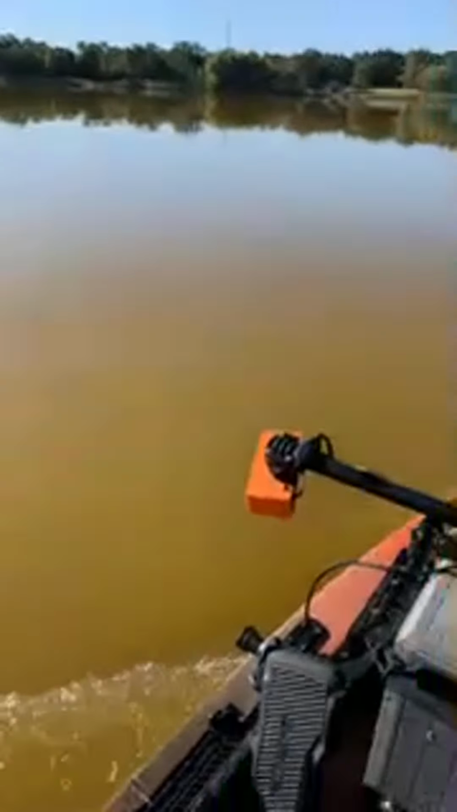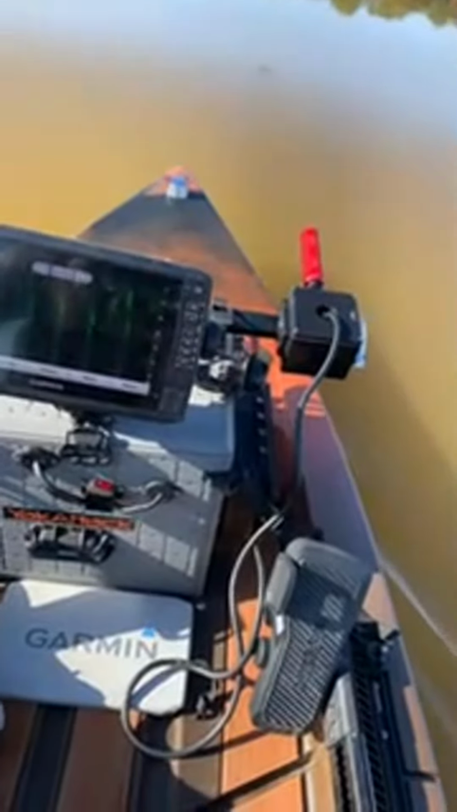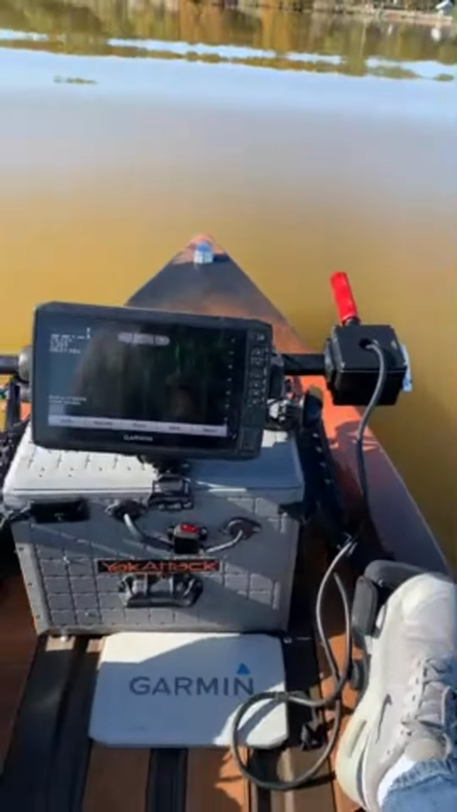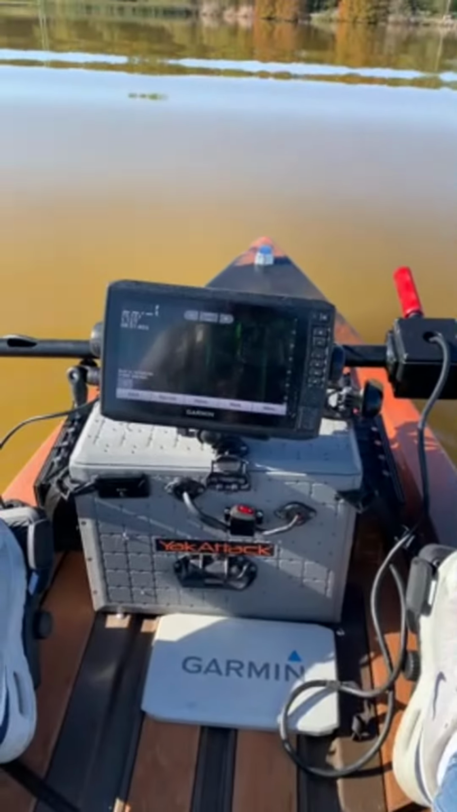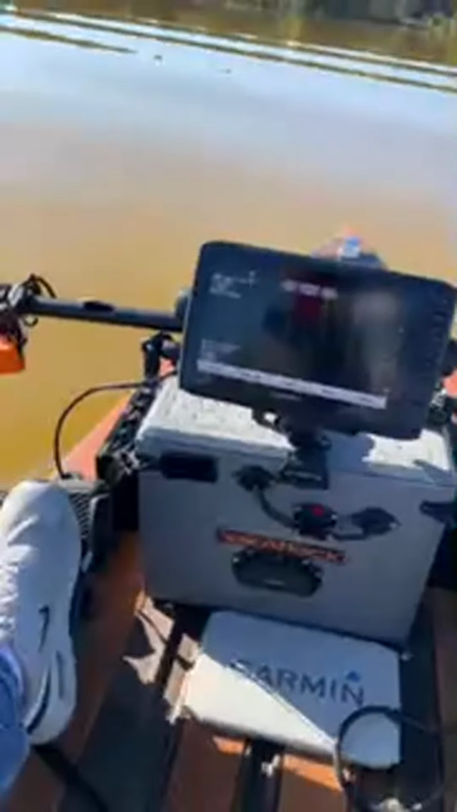So let me drop the Garmin motor just to see. I dropped the Garmin motor. Now let me go with the Garmin motor. Let me turn this motor off.